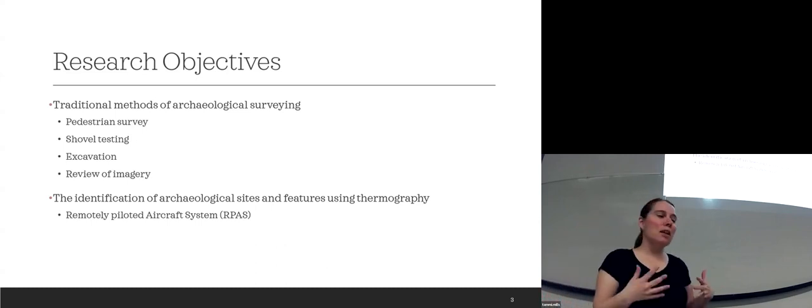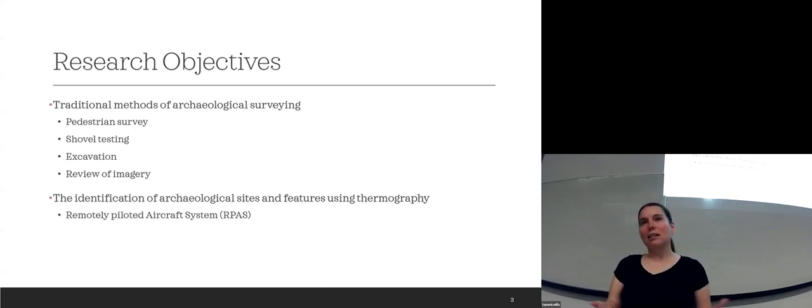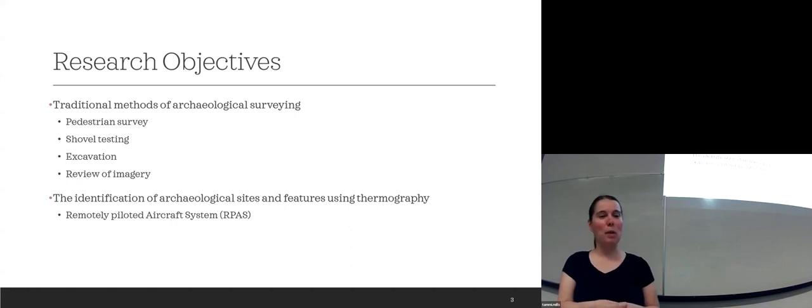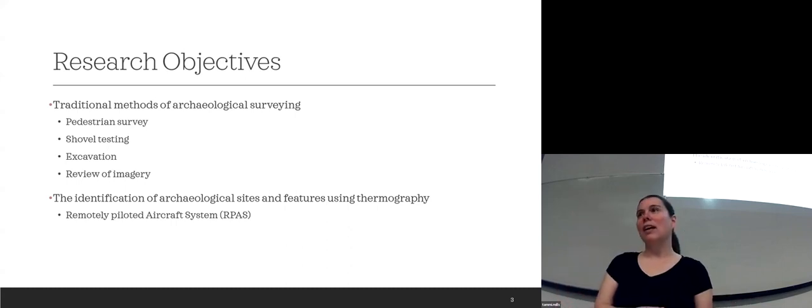I want to move beyond these traditional ways and use other ways as well in conjunction with these, to try and make some of these processes a little bit easier on us, because we all know that archaeology can be hard on the body. We have long days and things like that, and hopefully this helps us target areas in a different way as well. So I've been using an RPAS to do this. RPAS is remotely piloted aircraft system, or a drone. But the literature likes to use fancy acronyms, so we'll go with that.